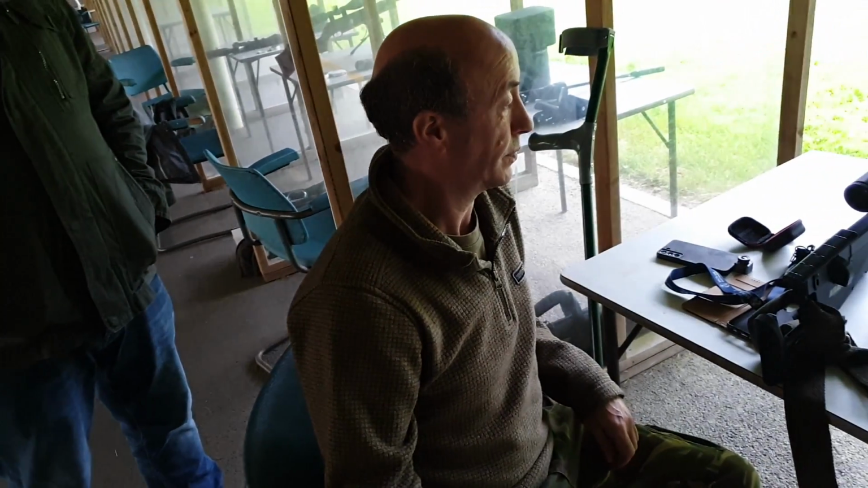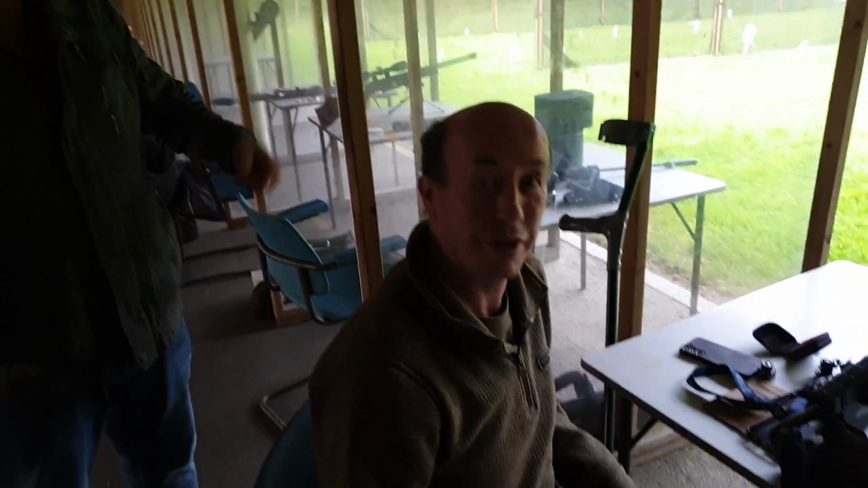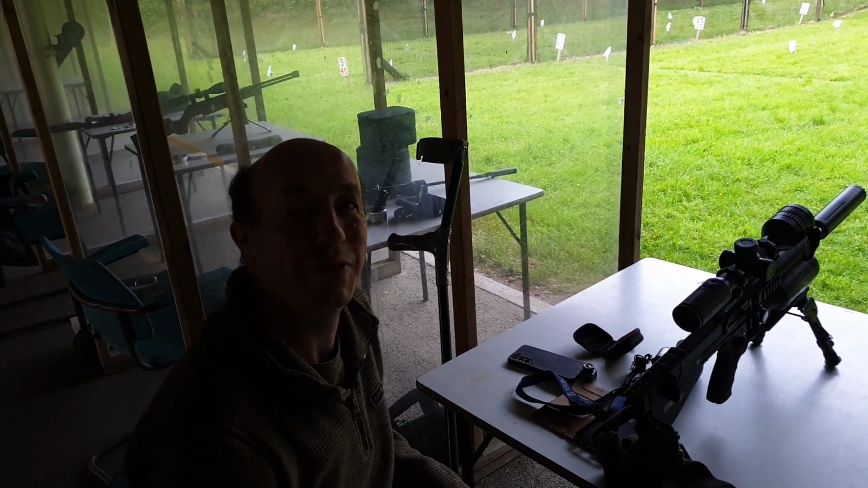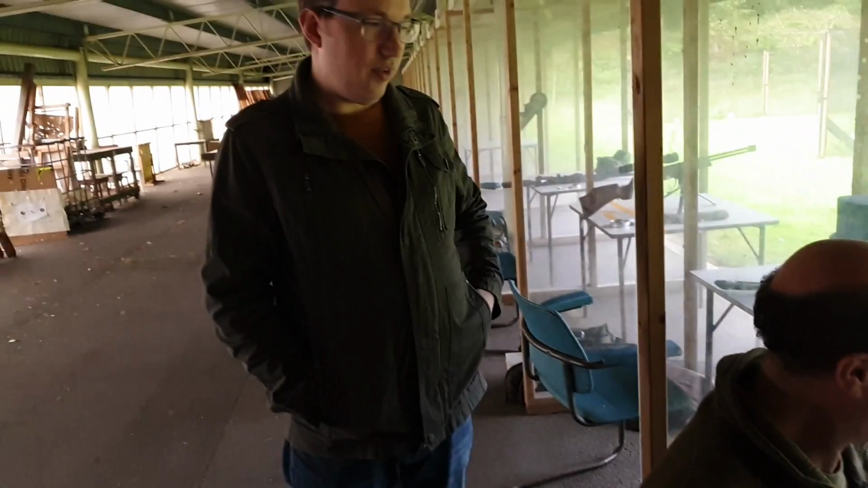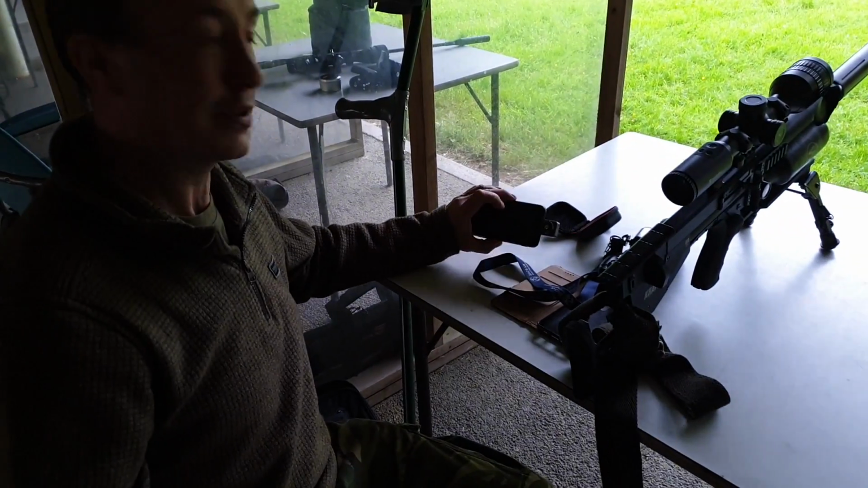But yeah, you all got to see the illuminated target at 30 meters and 20 meters there. Pretty cool kit. Yeah, I like that. I like that scope. You like the scope? I might invest in one. I'll have to wait and see. I'll definitely be getting one of them for my phone. You fancy the Explorer? Aye, I like that. What were you going to say, Nick?